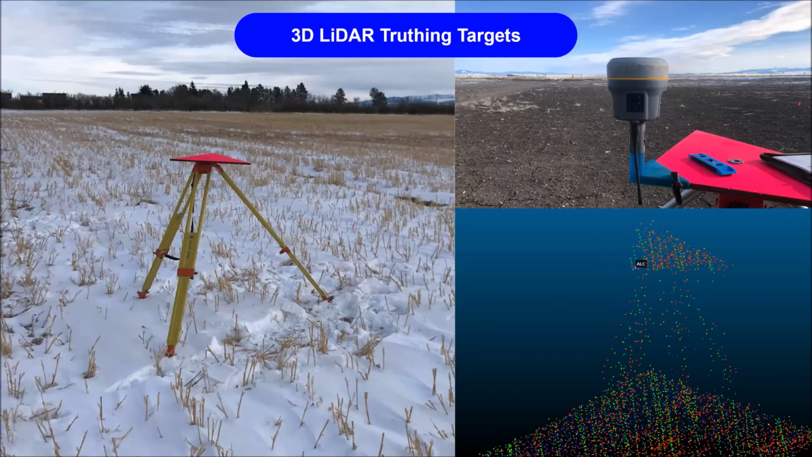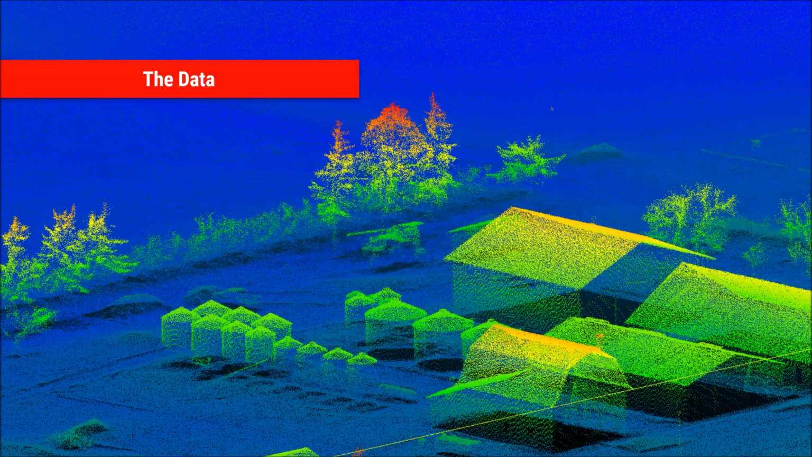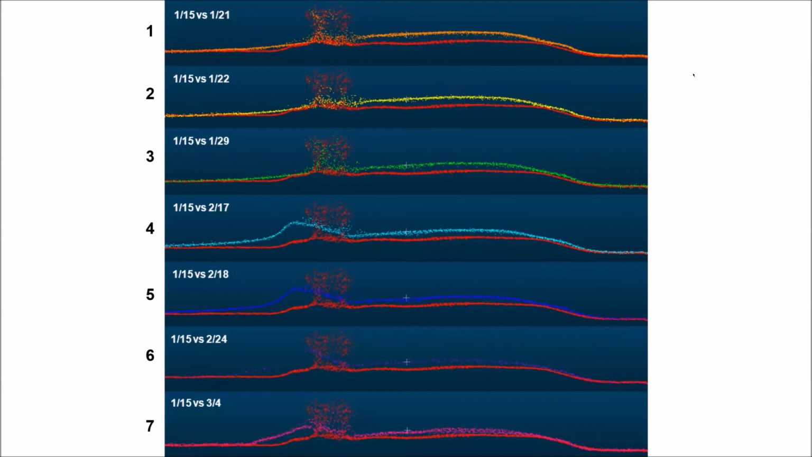So let's take a look at some of the data that we ended up with. This is a series of all 7 point clouds that we got with snow on. The red is actually the ground that we got before any snow fell. And then every other color that's sitting on top of it is some snow that had accumulated on the day that we collected the LiDAR.